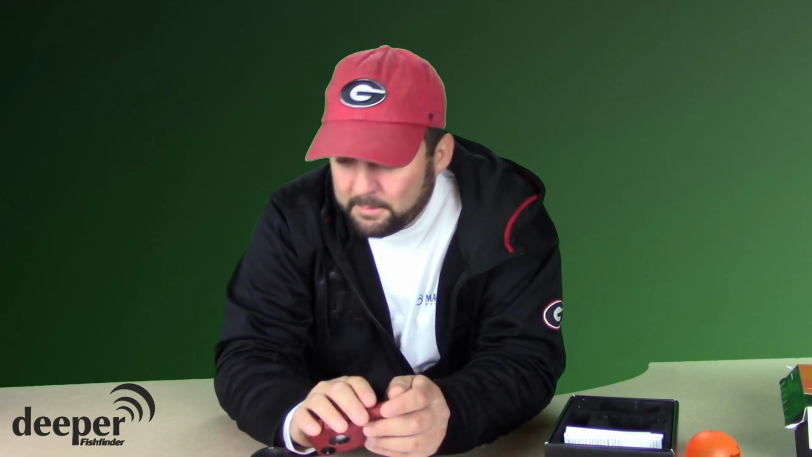You can see right there it's showing fish down at the bottom. Me being kind of an older fisherman, I turn the fish IDs off because I can tell what a fish is looking at a fish finder. But what's amazing is the detail that you get. There's nothing else out there that gives you that detail in a castable fish finder.